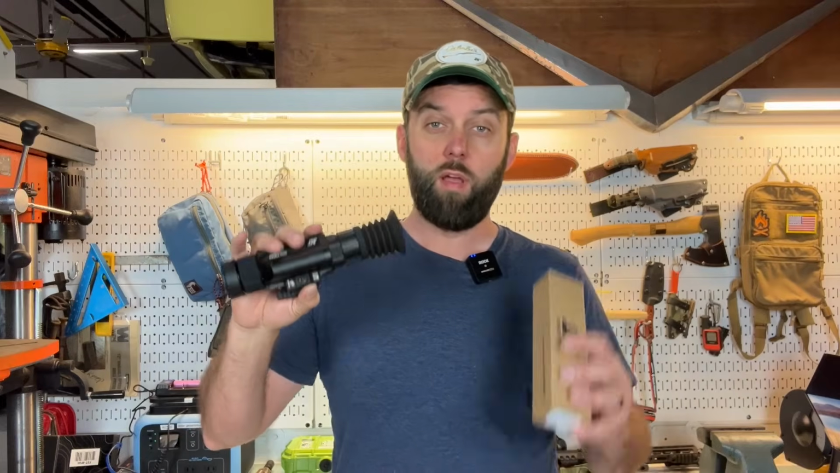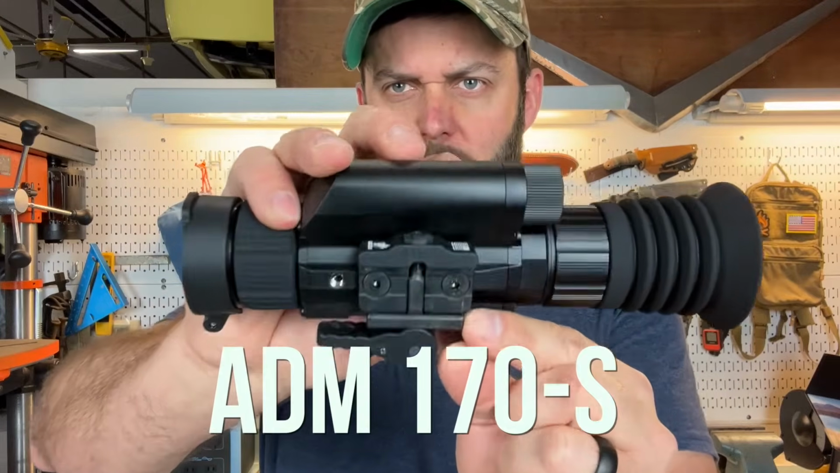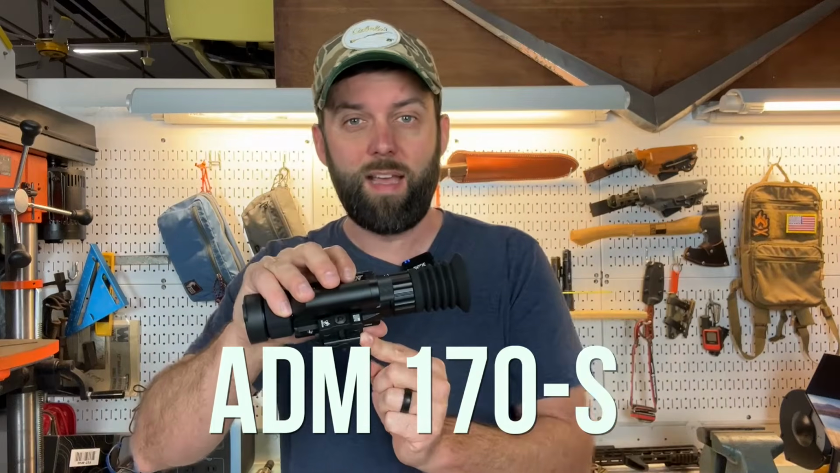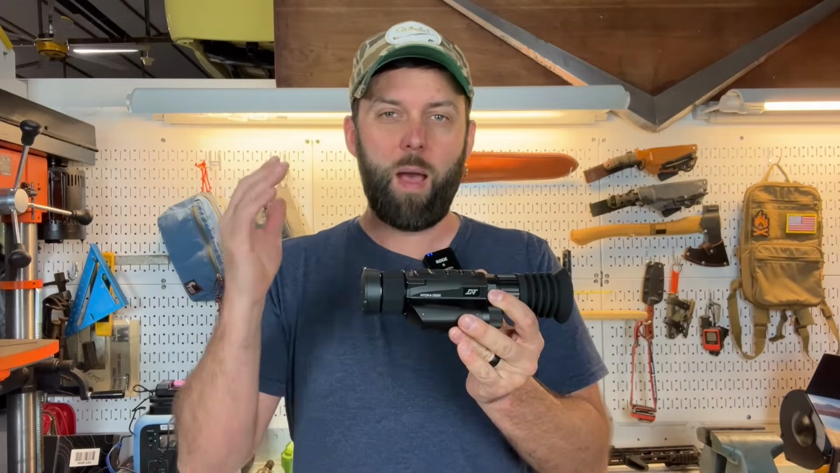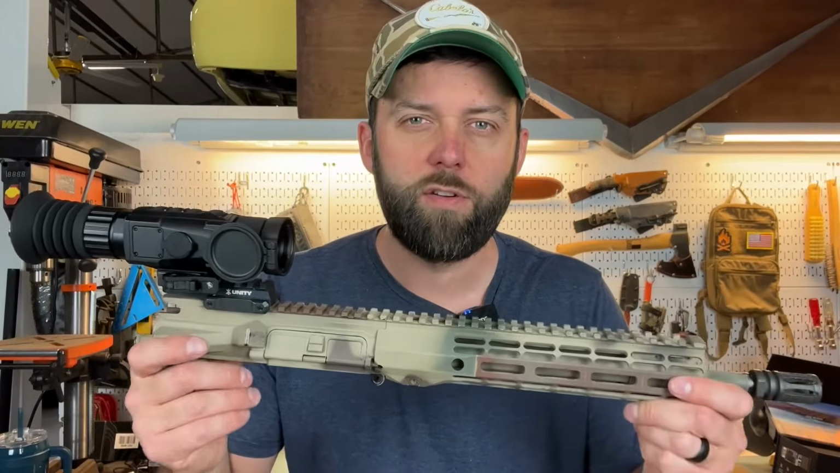All right, let's go over some mounting options for this bad boy. Obviously, DNT includes their factory mount. I just didn't really like it, so I didn't even use it. I opted to buy the ADM QD mount straight from DNT. It is the ADM 170-S. The optic centerline height with this mount ends up being about 1.2 inches, which is lower than the typical absolute co-witness of about 1.5 inches. I figured we better just look at the setups.